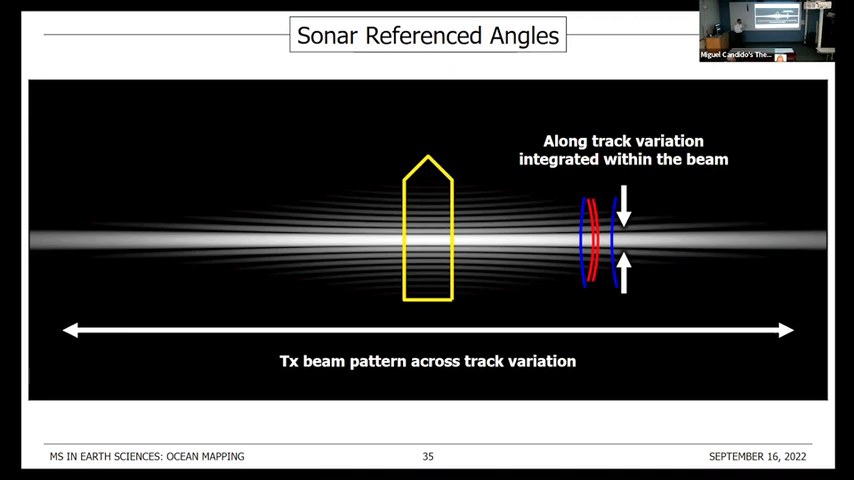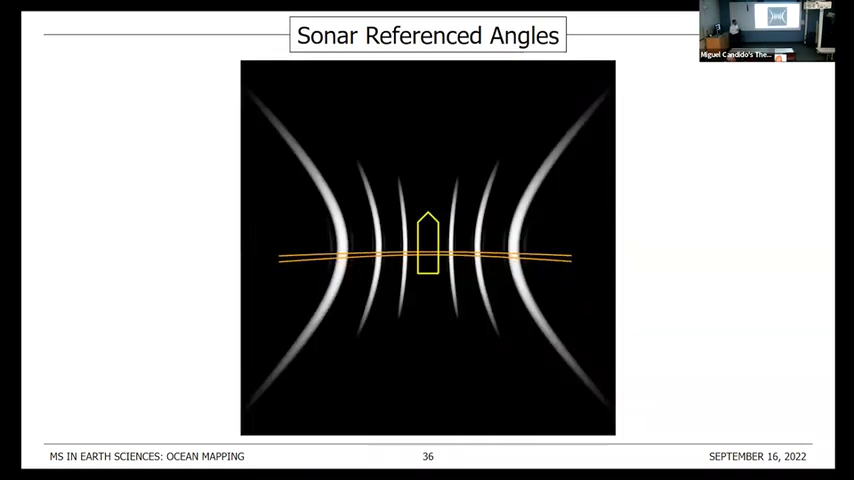And so the variation that I'm really interested in characterizing will be the across track variation of the transmit beam pattern. Here we also have the receive beam pattern projected on the seafloor, and we can see that it's being sampled differently at different locations.